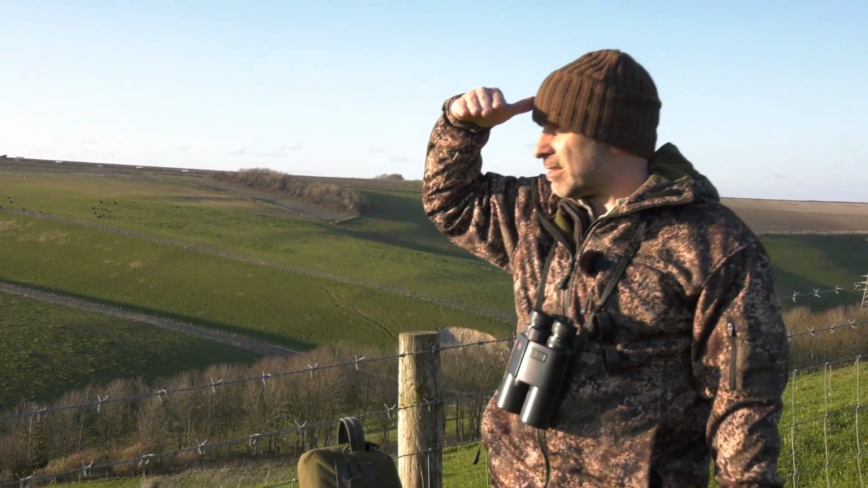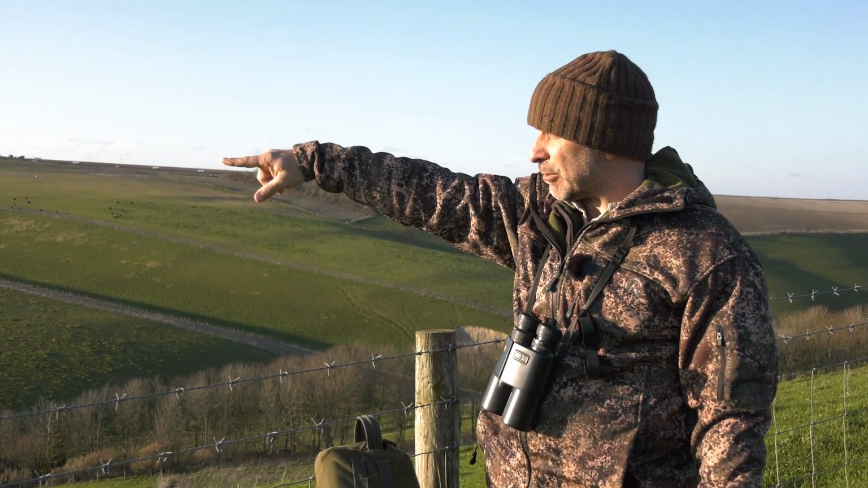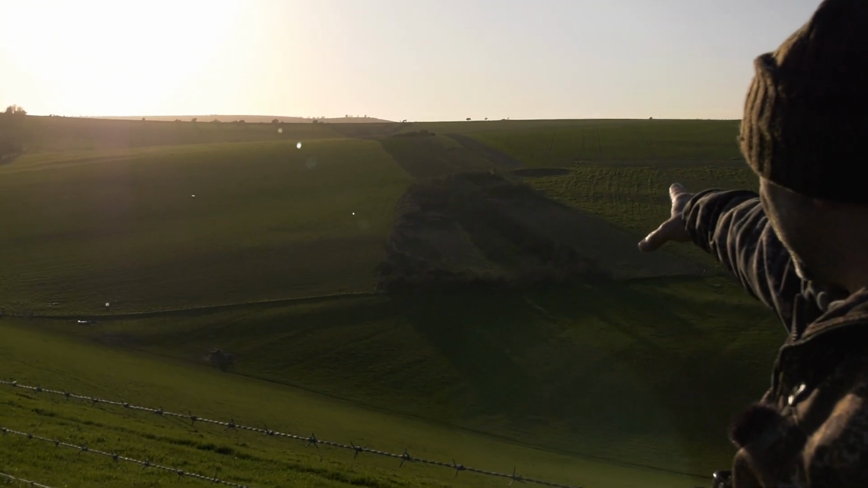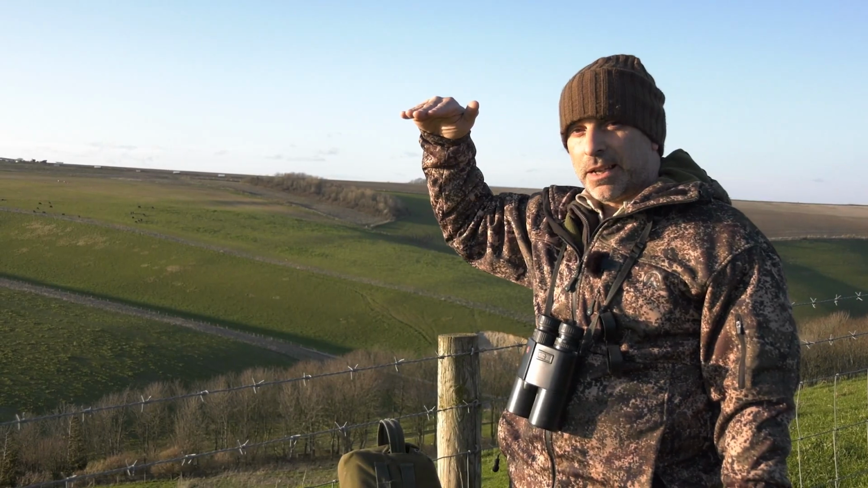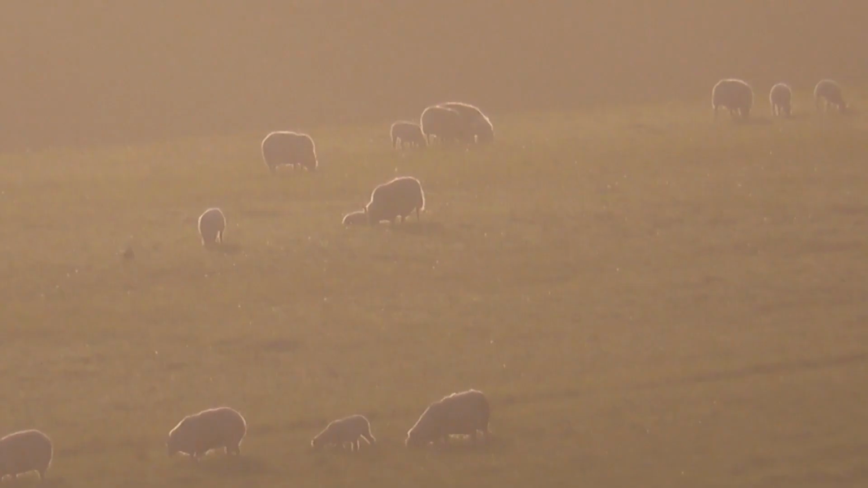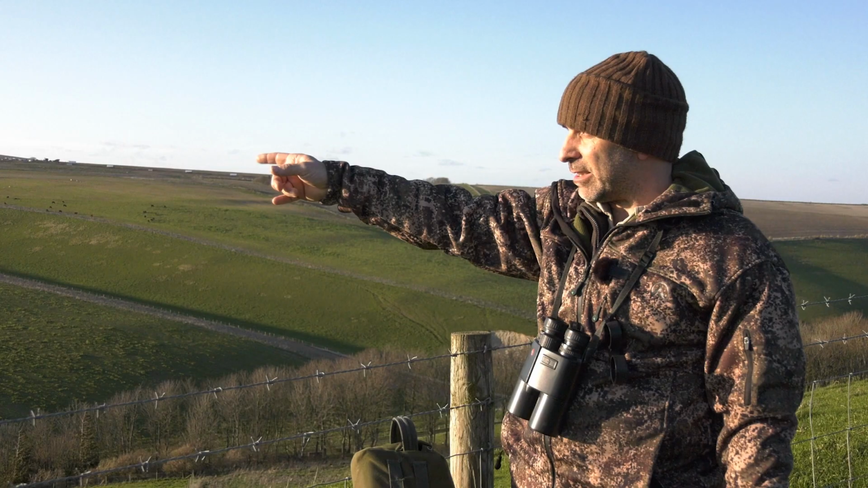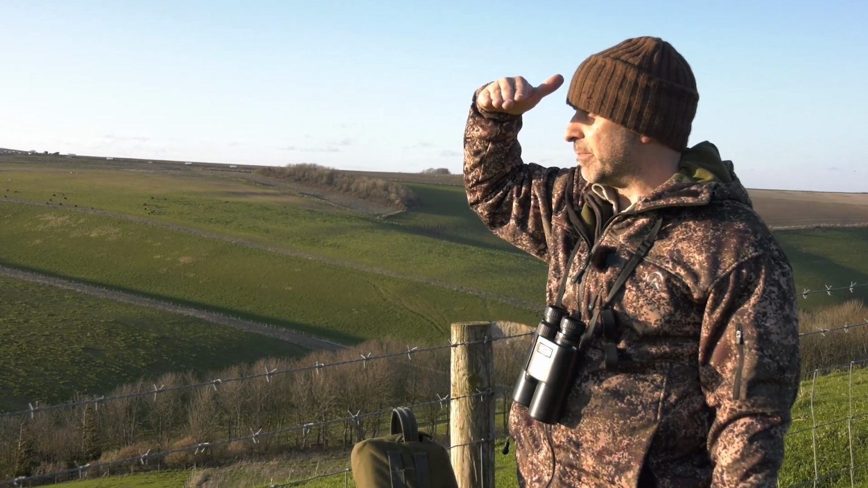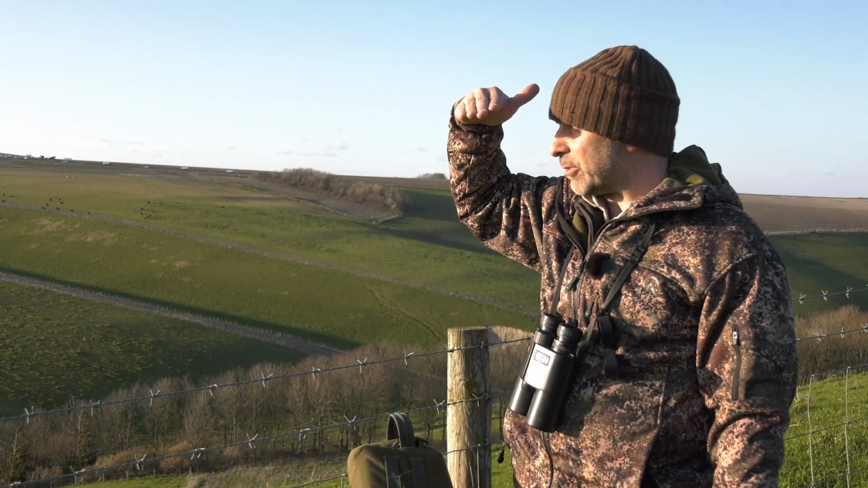Okay, so this is the area that we're wanting to cover this evening. There's a little patch of rough ground right in the middle there of that hill. That's where the foxes unearthed last year, and it's right above this valley where the sheep are. At the moment they're further up the field, but normally they're down in this bottom bit here, so they're right underneath where the foxes are, within probably 50 to 100 yards of them. So it's easy pickings for any hungry foxes, especially when they've got youngsters.